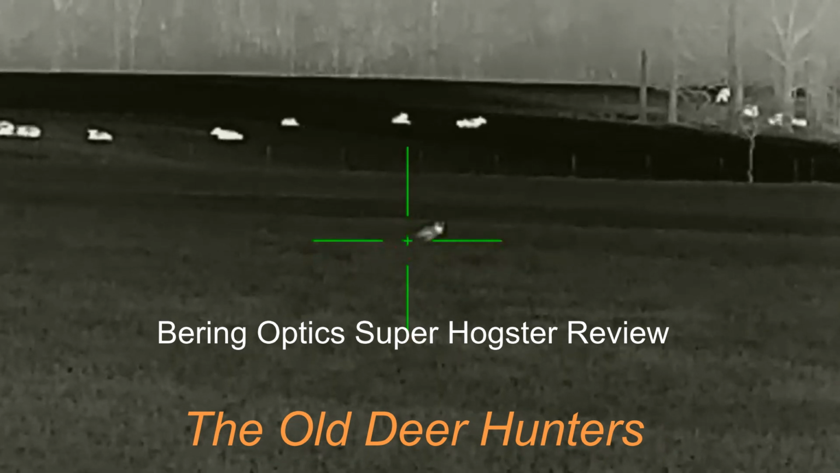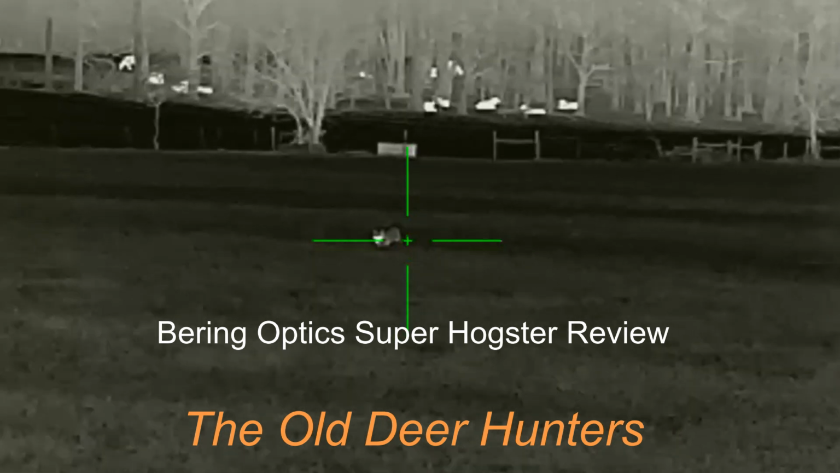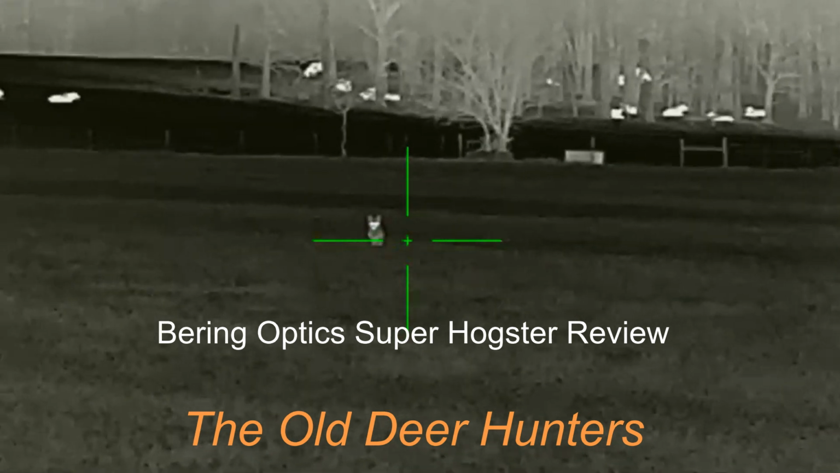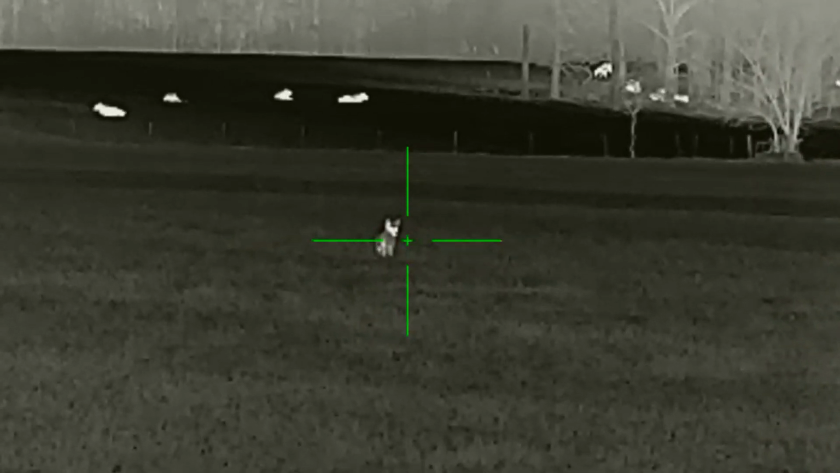Today we have a real treat for you. It's going to be the review of the Bering Optics Super Hogster thermal rifle scope. Been using this Bering Optics Super Hogster for about a month or so, thanks to Jason Robertson out at Outdoor Legacy Gear. He let us borrow this and do a review on it, and soon that written review will be on his blog at outdoorlegacygear.com.